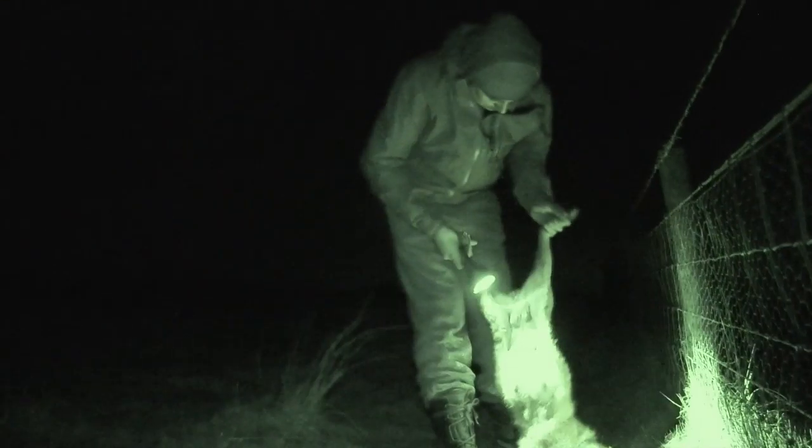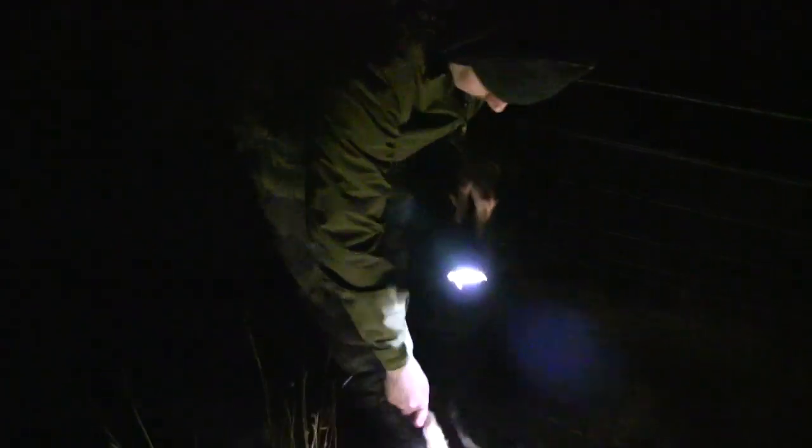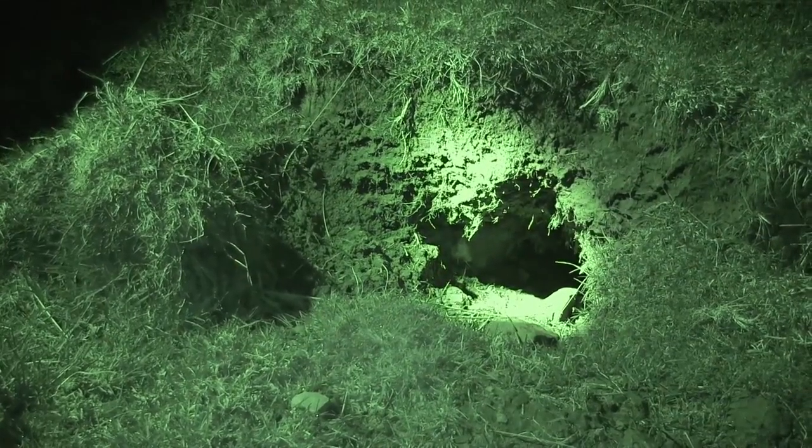Naughty vixen, eh? Went exactly where I was pointing it, more or less. Good. Not a bad fox, nice weight to it, is there? A hole here. That'll be where the cubs are. Yeah. Some more eyes further up here.